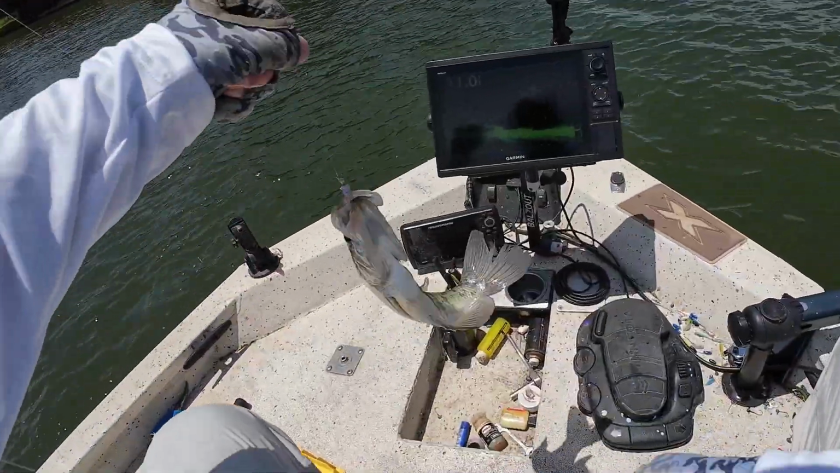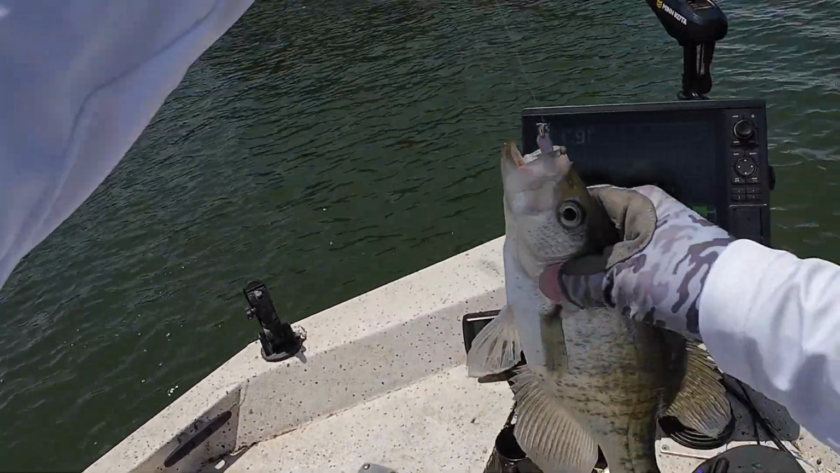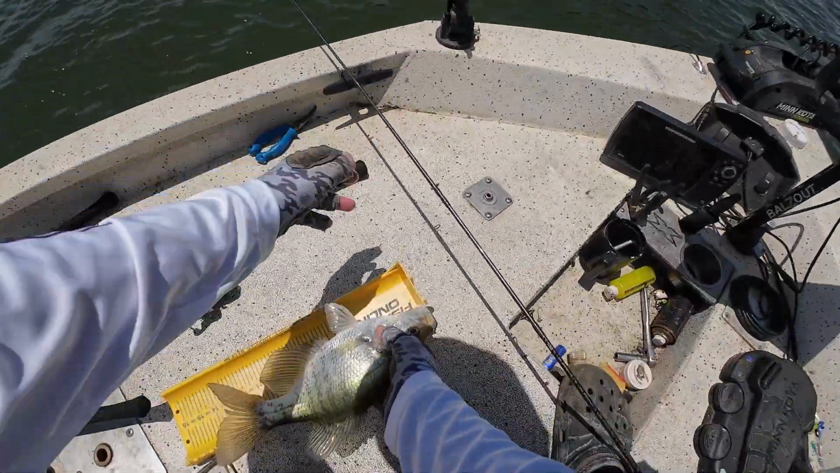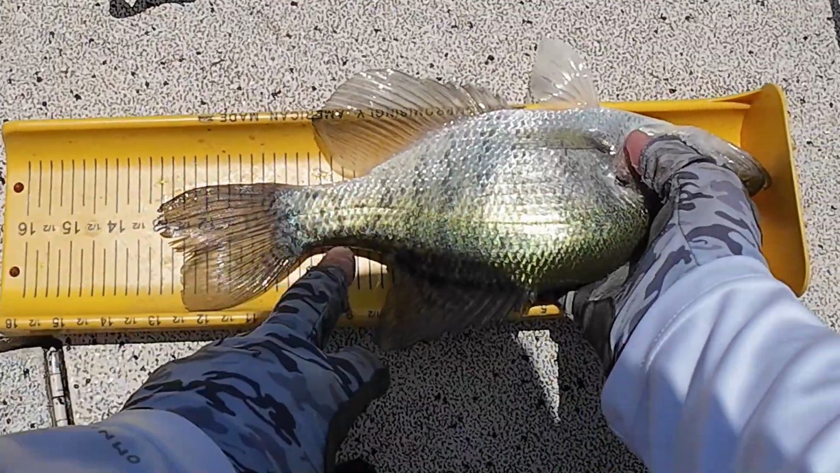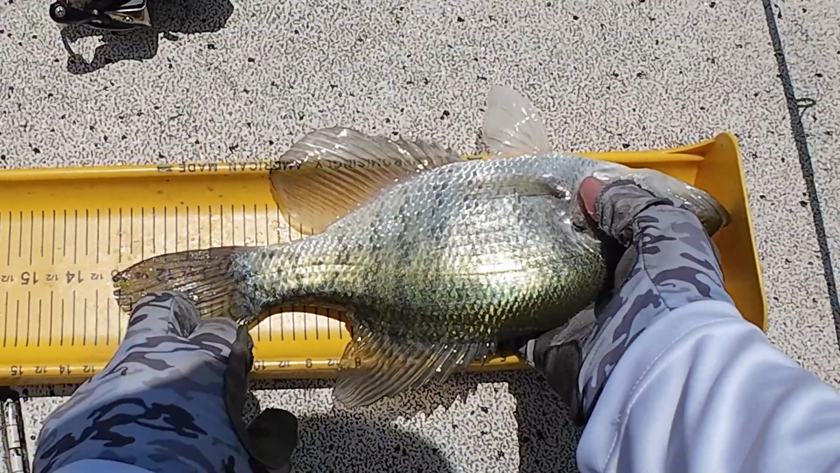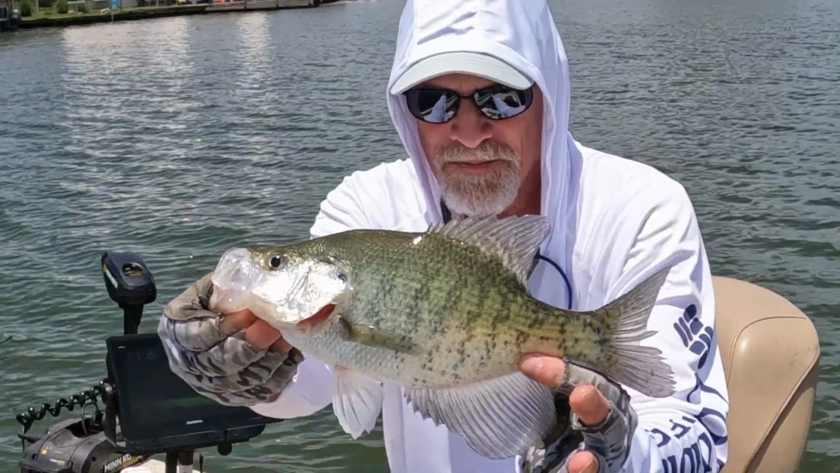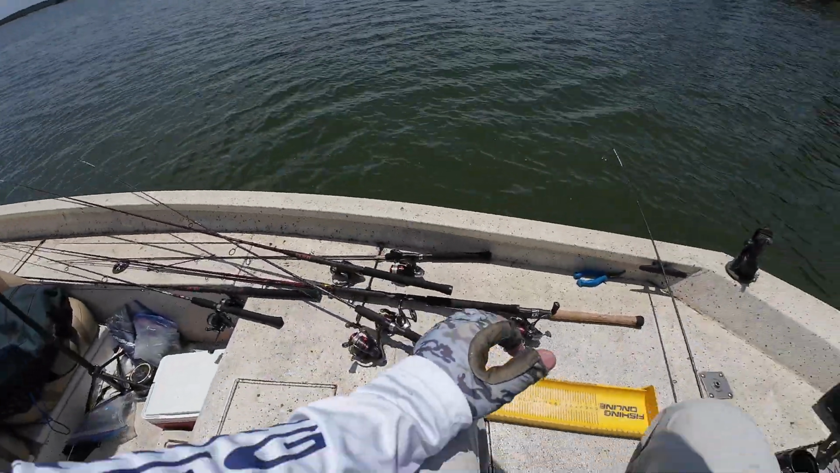It's a nice white crappie. 13 inches. Number two. Get back in there.